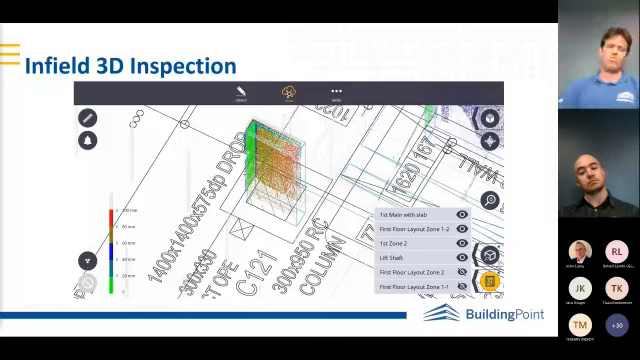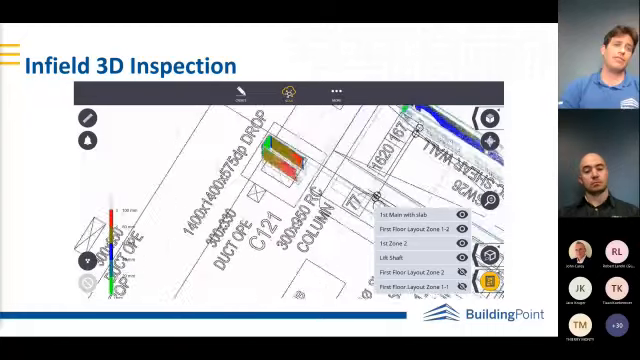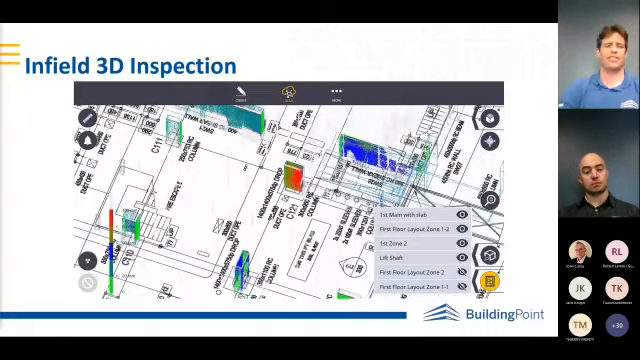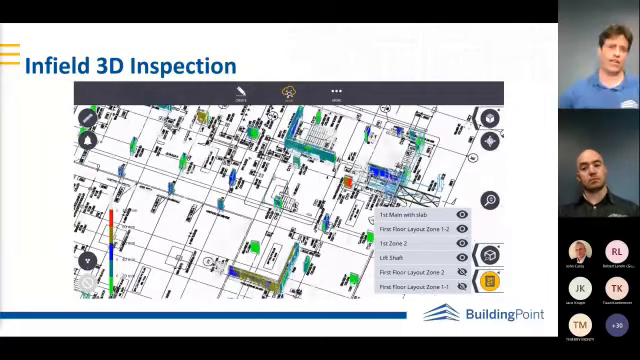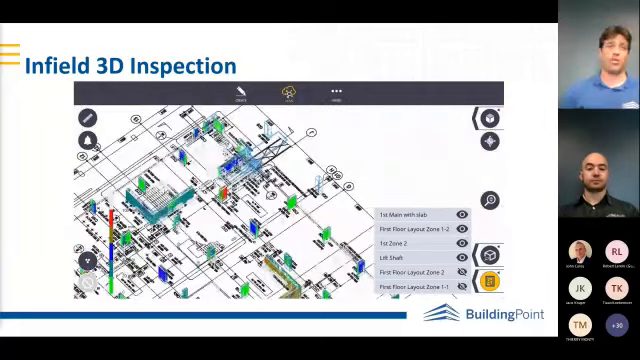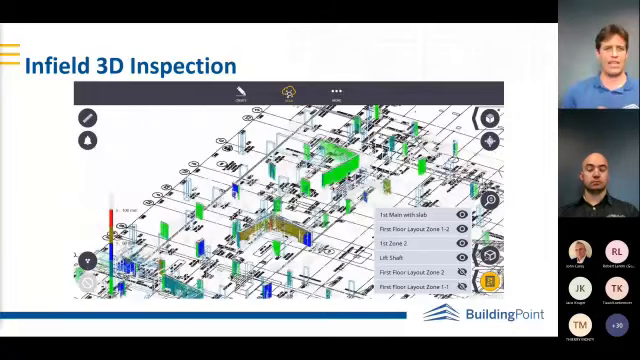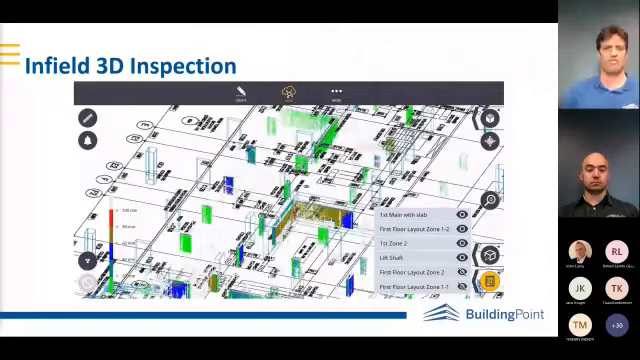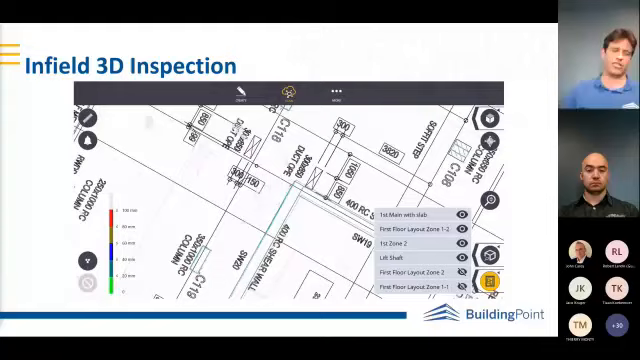And what's nice is you can also have 2D information there as well, so you can bring in PDFs. You can get a lot of information and context from overlaying your 3D with the 2D. So I'm looking at a column, but the reference, the column number, that type of thing is very quick and easy to see when you overlay a 2D PDF alongside your 3D model and your inspection.